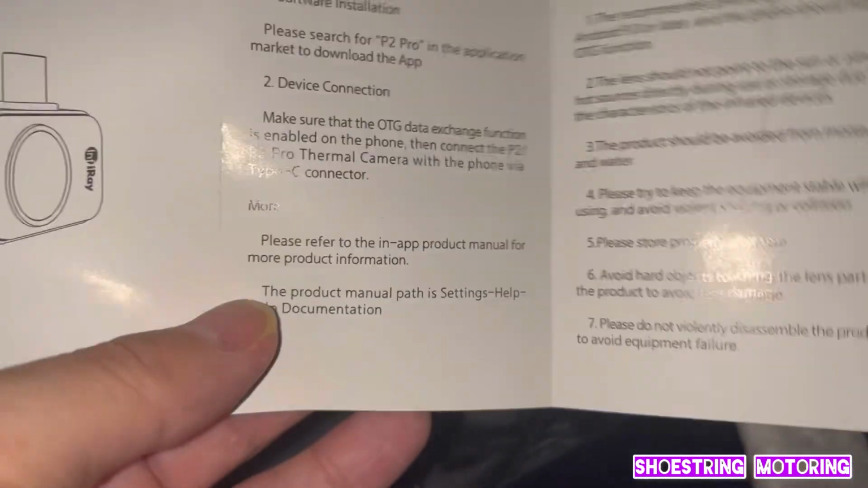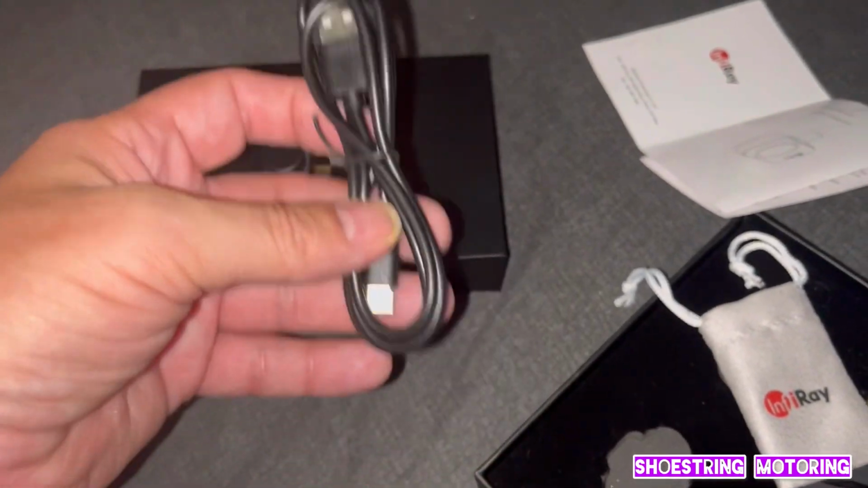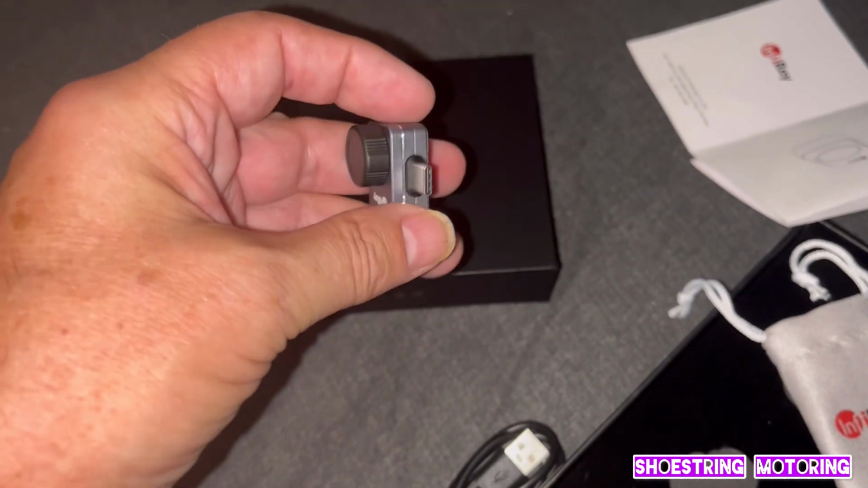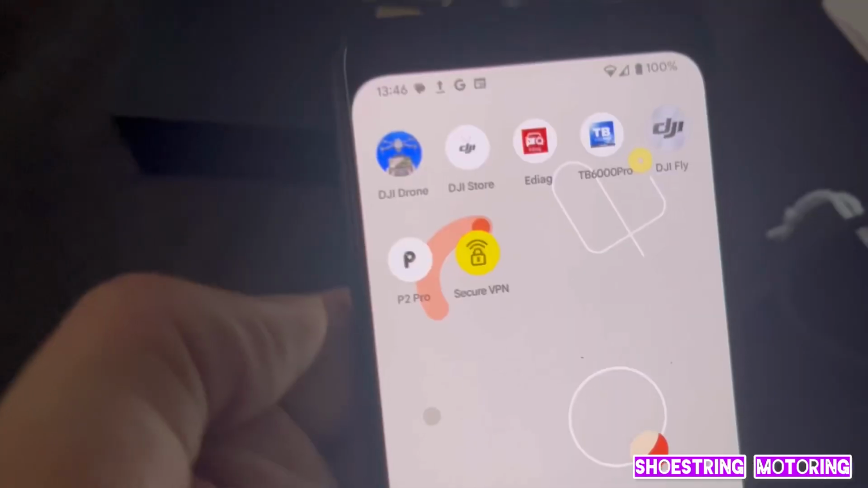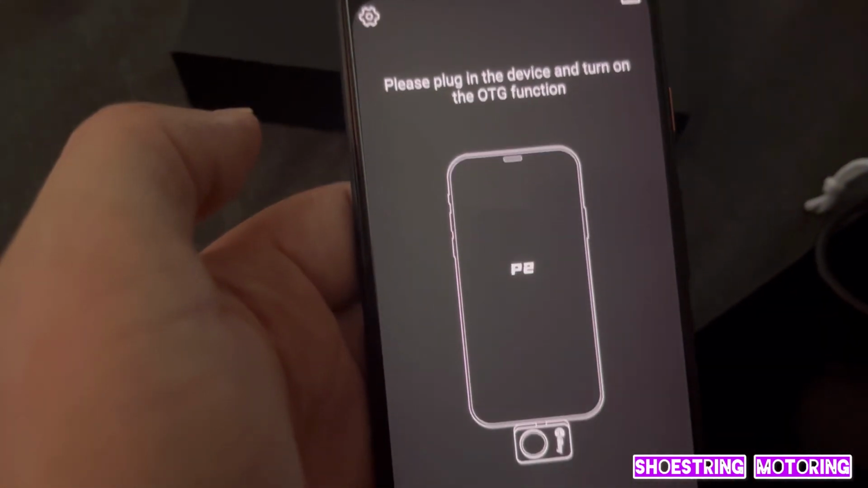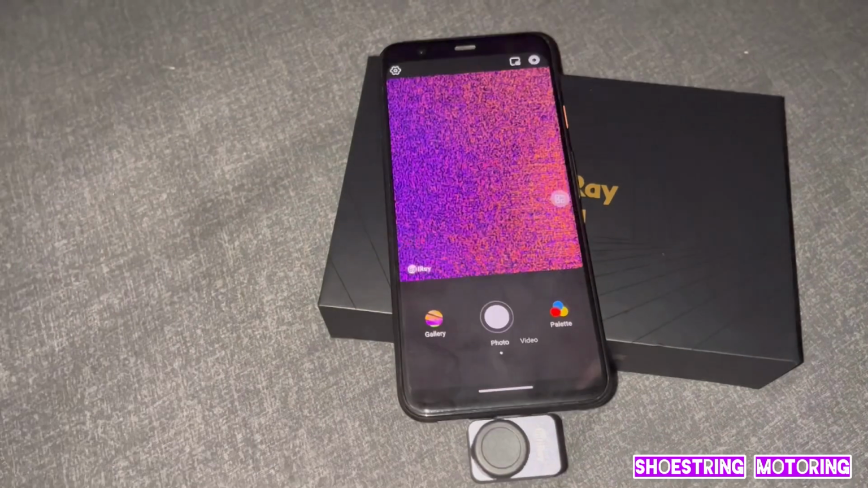You get your little booklet. You have to download an app. It's called P2 Pro, and then you can plug it into your phone directly or using this lead. Now, I just plugged it in direct. It's got a cap on it, and I used it directly onto the phone because I found it was easier. Okay, when you've got your app, there it is, P2 Pro. Just plug it in and go from there. Okay, I've got it plugged in.